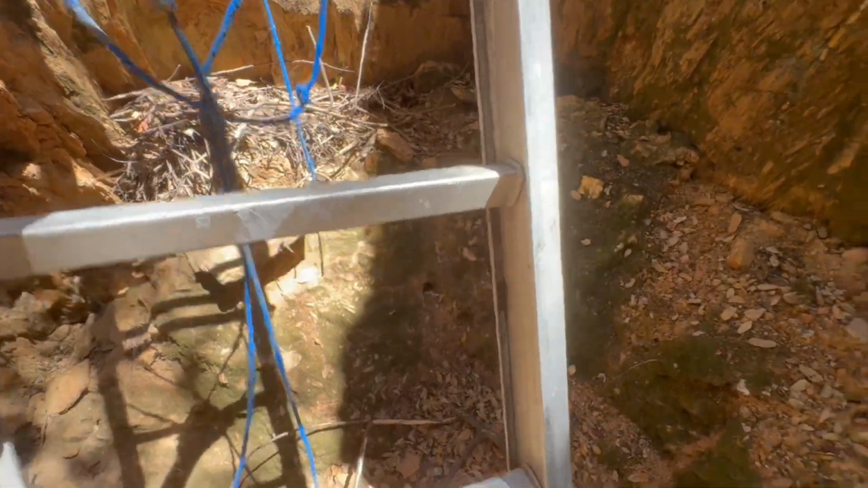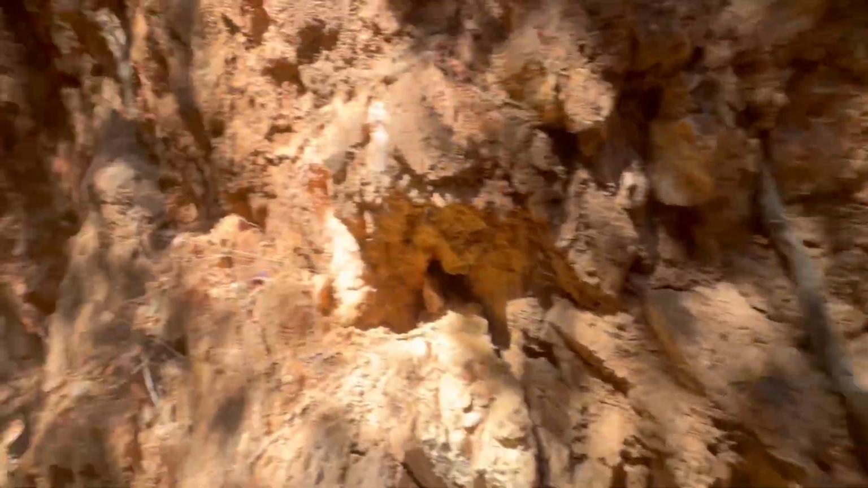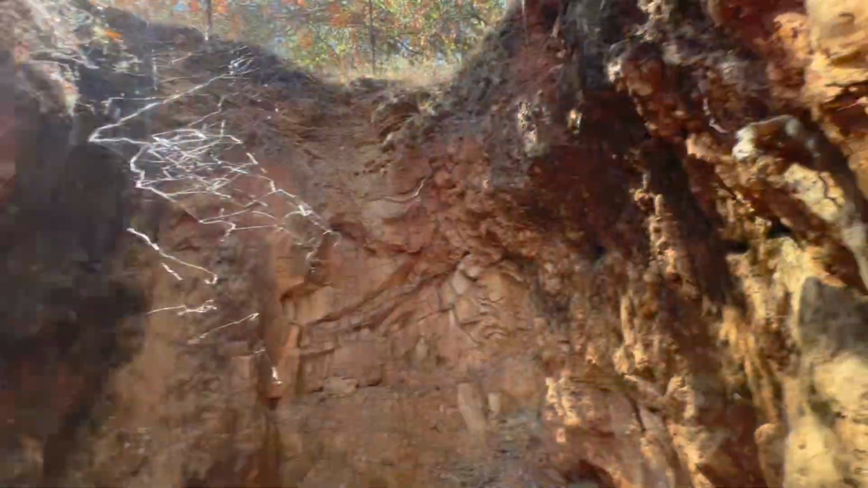This is sketchy. I don't particularly enjoy heights. We're definitely using all that ladder. We made it down. Woohoo!